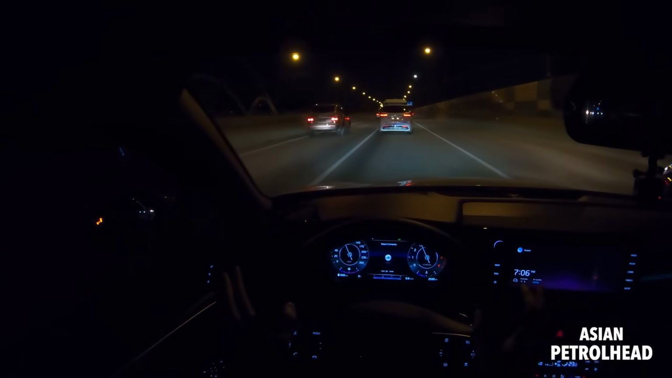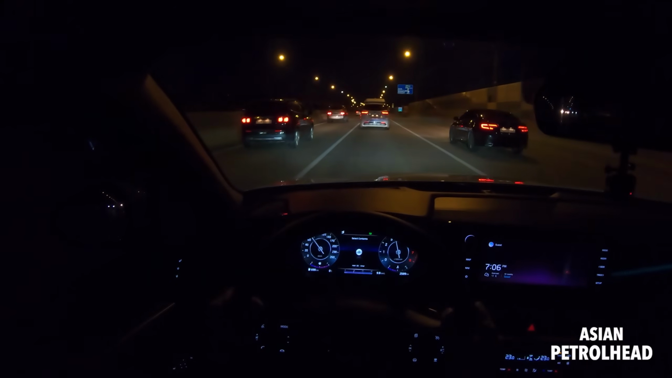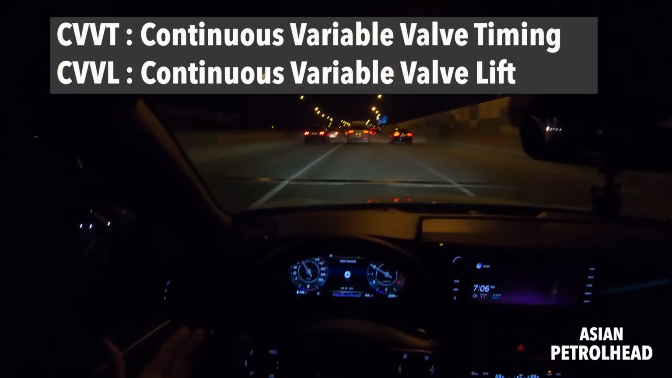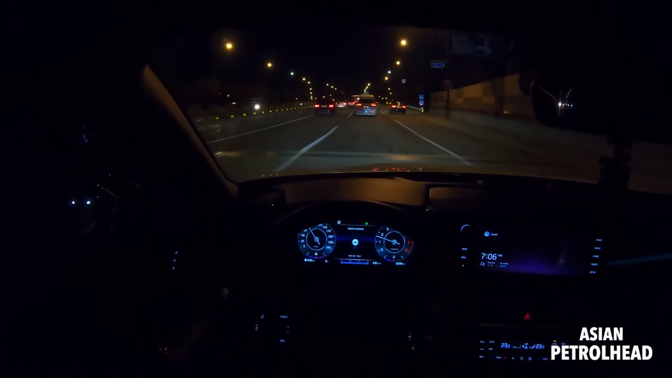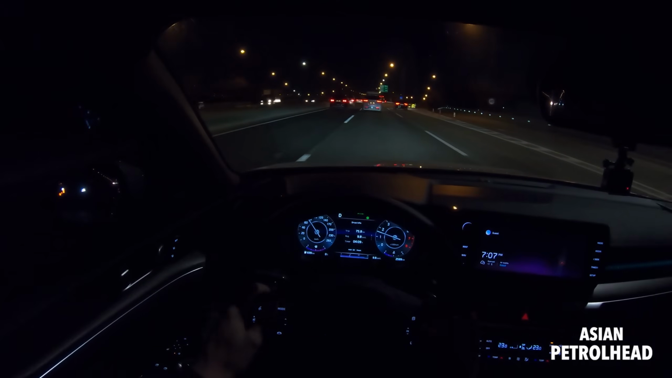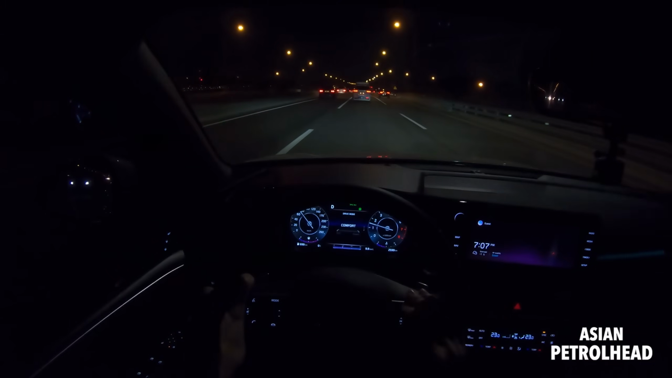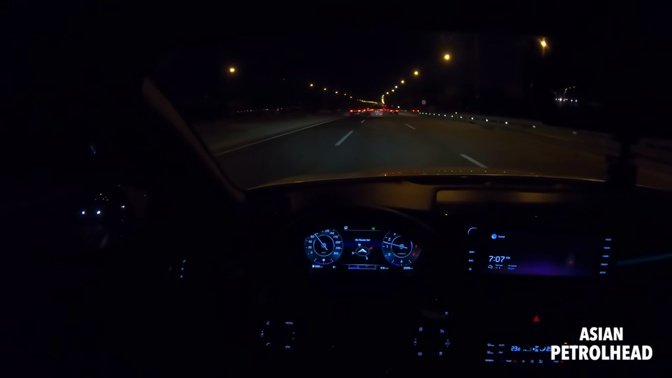Like I said, even though number-wise it only makes 180 horsepower, it has something called CVVD, Continuous Variable Valve Duration, which combines the technology of variable valve timing and variable valve lift to give you more power while maintaining good efficiency. It's got 9.8, 13.4. It also shows the tire pressure, so it's showing lots of good things here. So very nice.